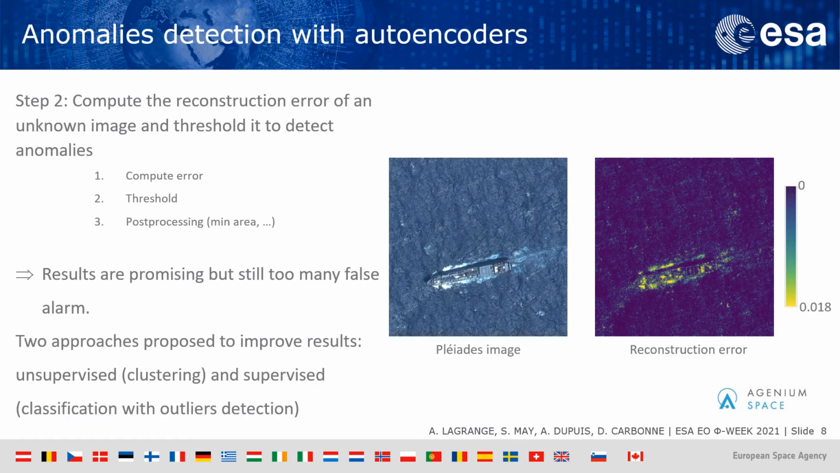You can see, for example, in this case, an image with a boat, which is considered as an anomaly, and indeed, the area where the boat is has a higher reconstruction error. The problem of this method with autoencoder is that we still have many false alarms, and to improve the results, we look at two different methods: an unsupervised method based on clustering and a supervised method based on classification with